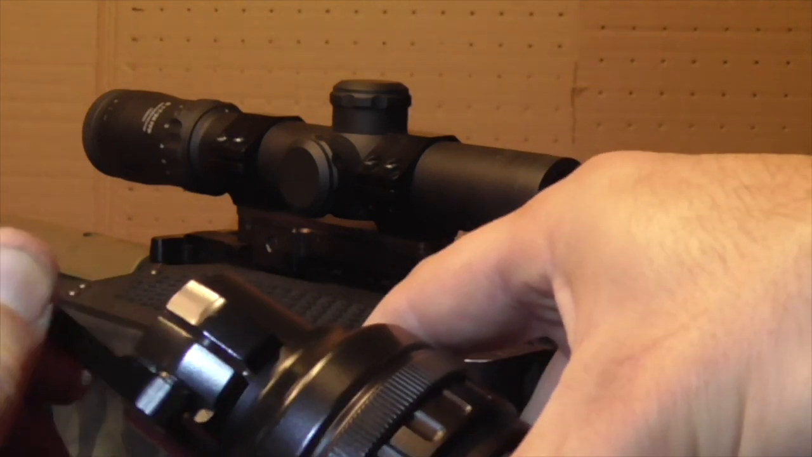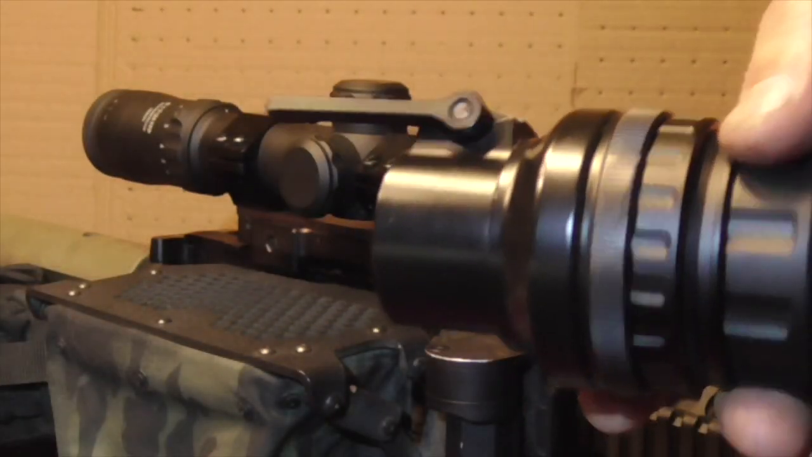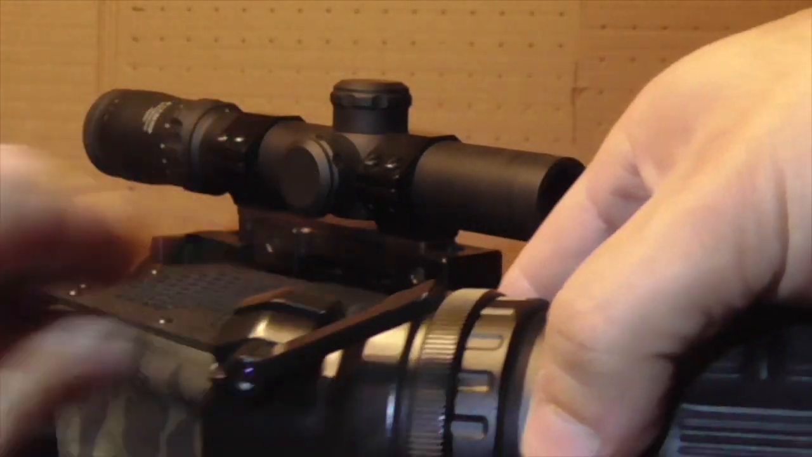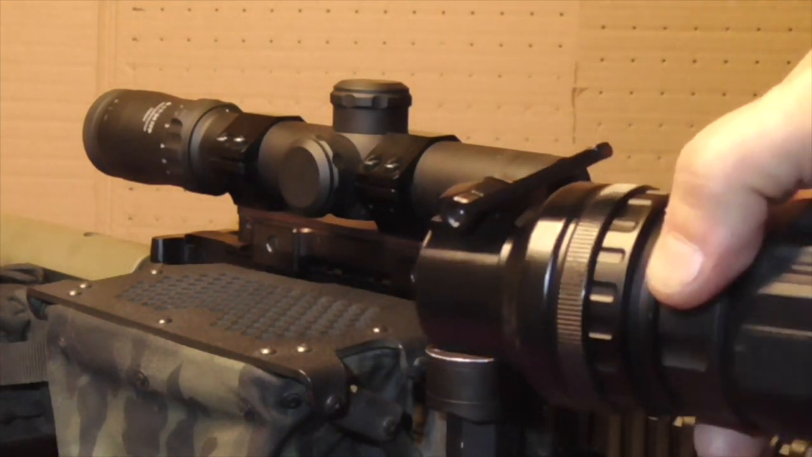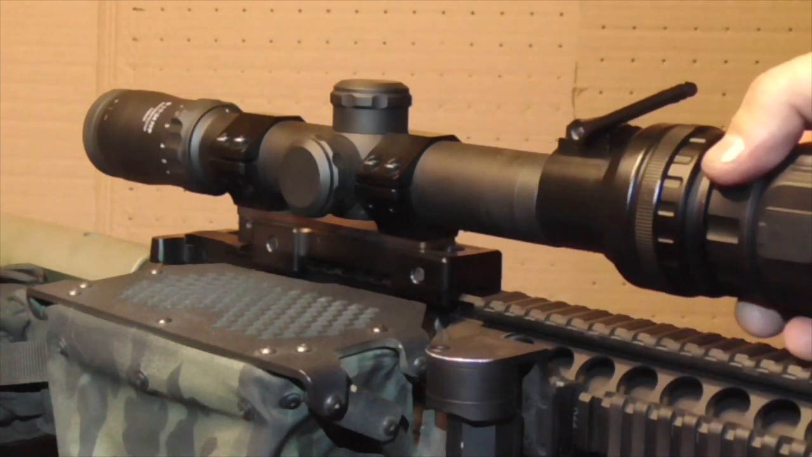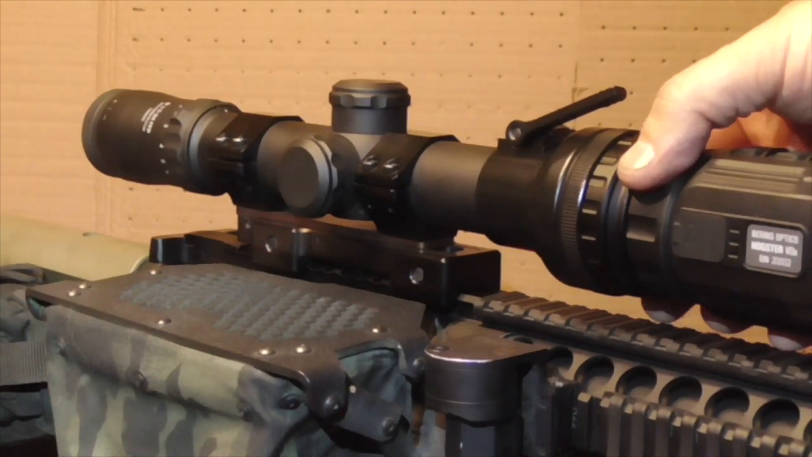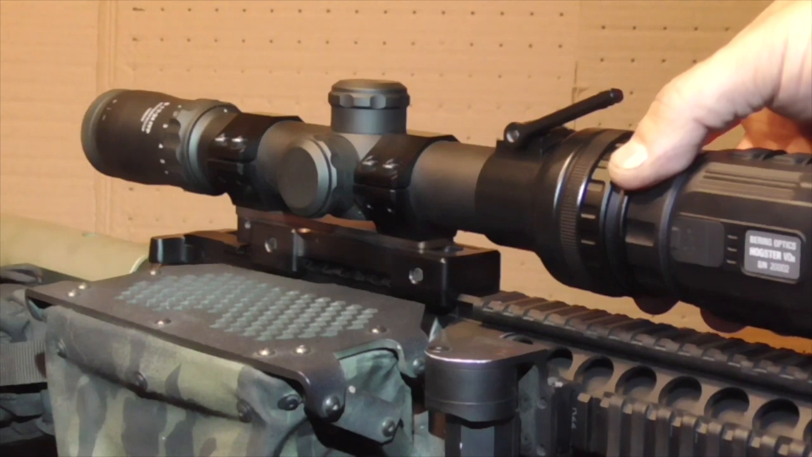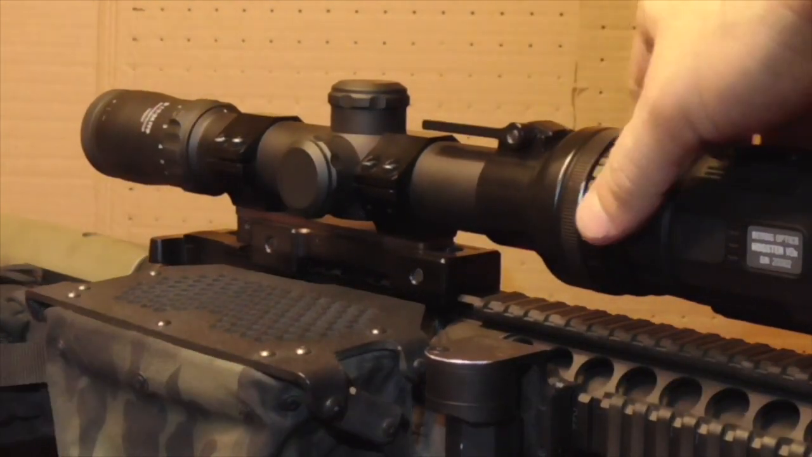That is going to essentially cinch down onto the front housing, the front objective, the scope housing, and that's how it'll secure, right? So the theory is that there is a hard stop there, and then you throw this and lock it down.